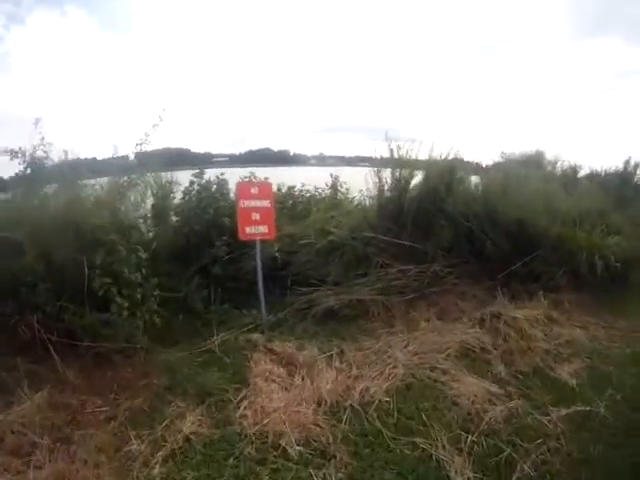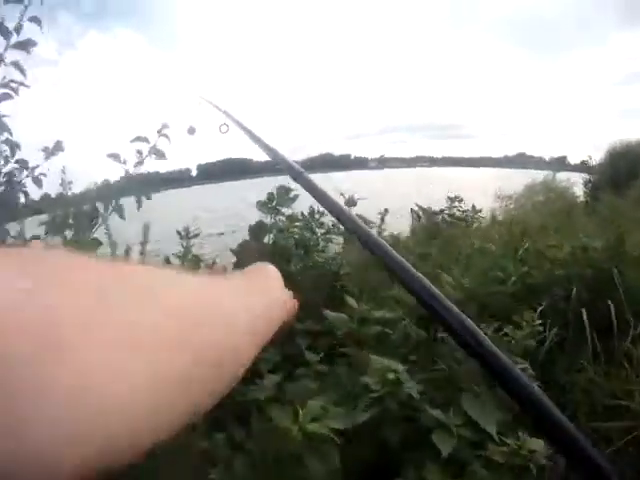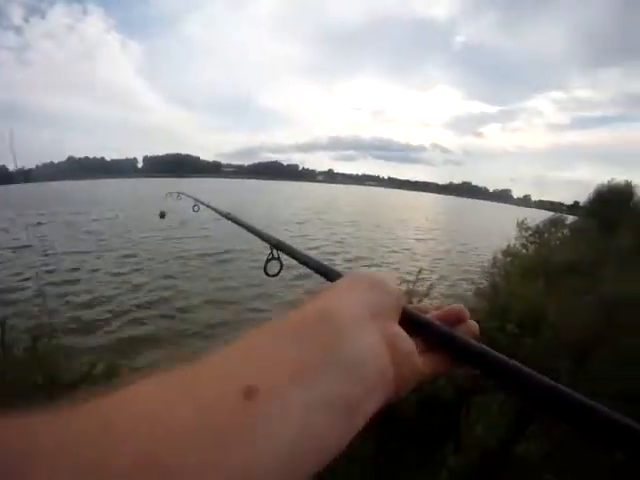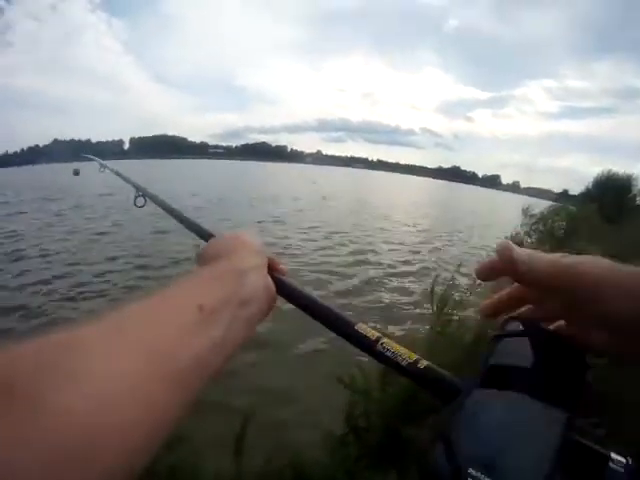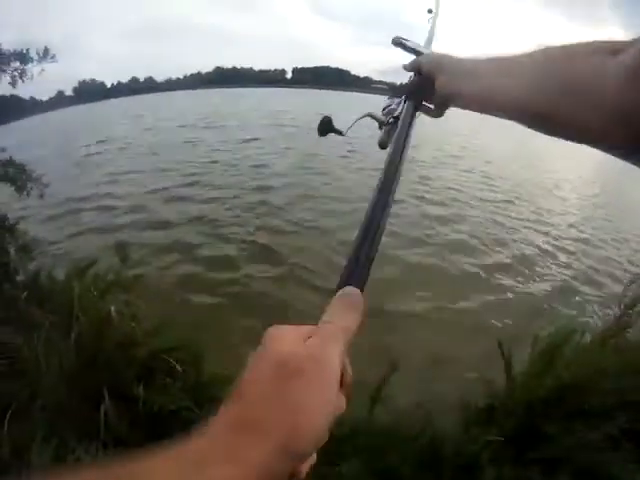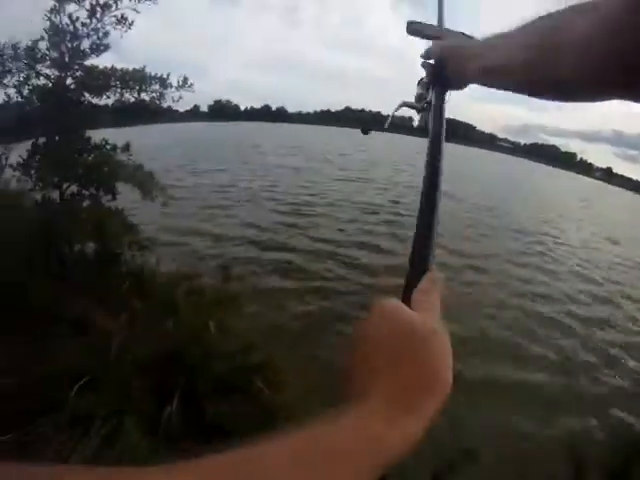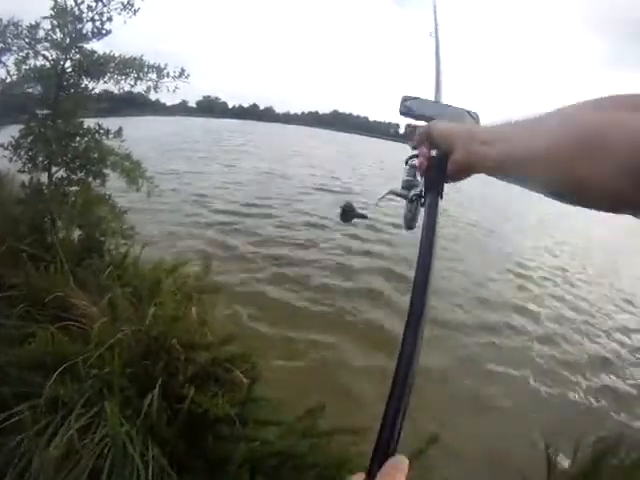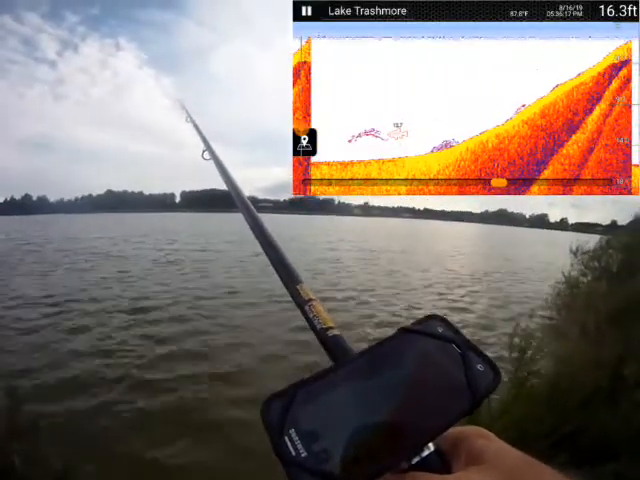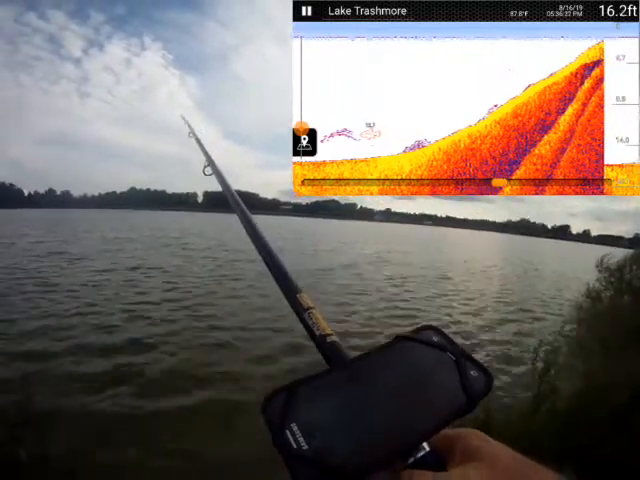Well, again, it's just not very hospitable. I guess you could hazard a cast or two from here. Worth a try. Gonna hurt nothing. Pretty consistently about 16 feet.